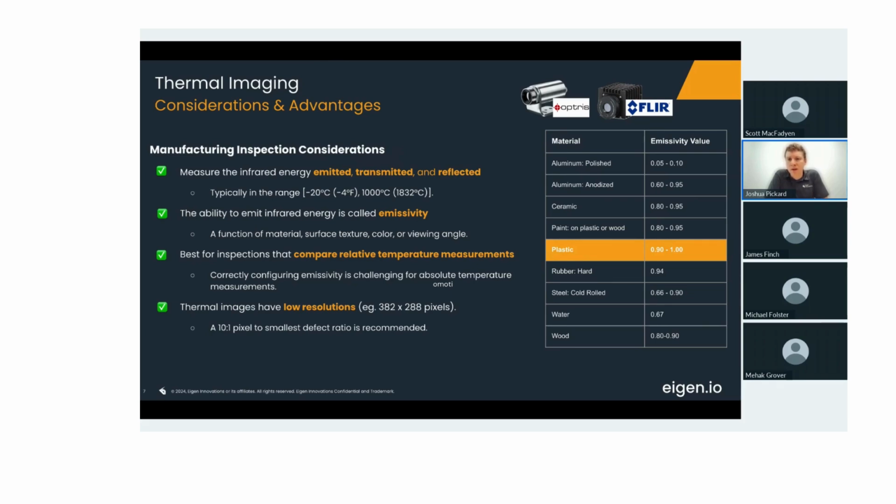But related to resolution, we do recommend in most cases that you maintain about a 10:1 pixel to smallest defect ratio when you're deploying these systems. So the smallest defect that you want to identify should be at least 10 pixels in size. And as long as that is satisfied, our algorithms to identify defects normally will work quite well on those features.